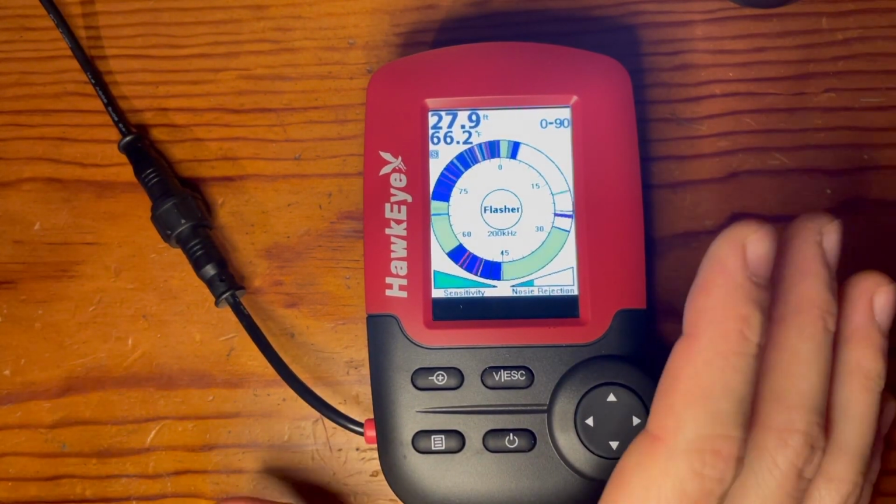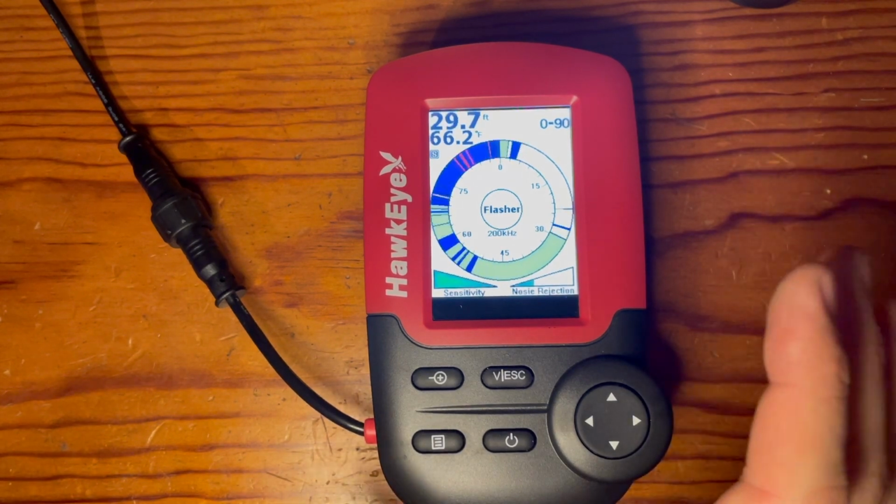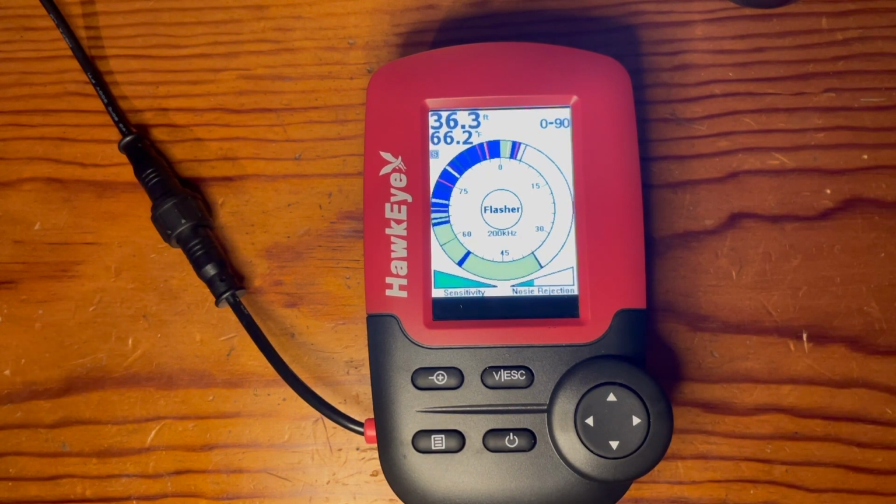Last, we have the flasher mode. This gives you a real-time view of the FishTrax sonar echoes. So compared to the fish finder mode, the flasher shows what's happening below you right at that moment, whereas the fish finder mode shows the sonar returns from the past. So it's historical instead of real-time like what this is here.